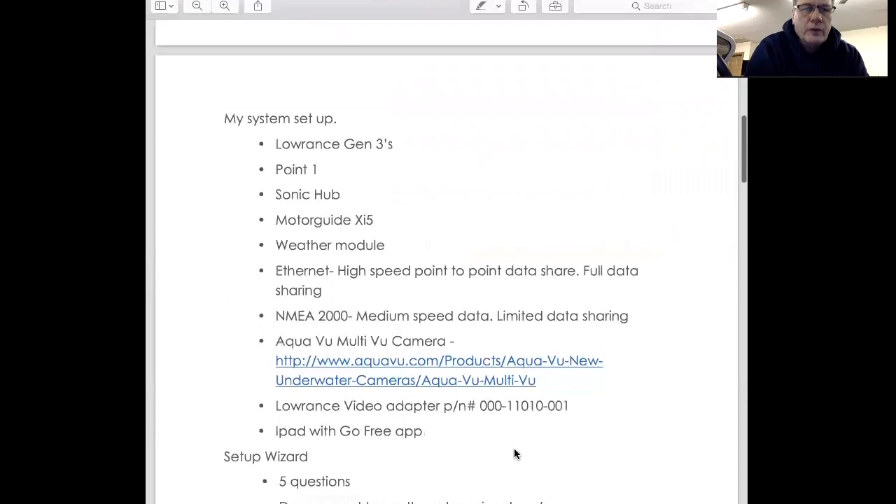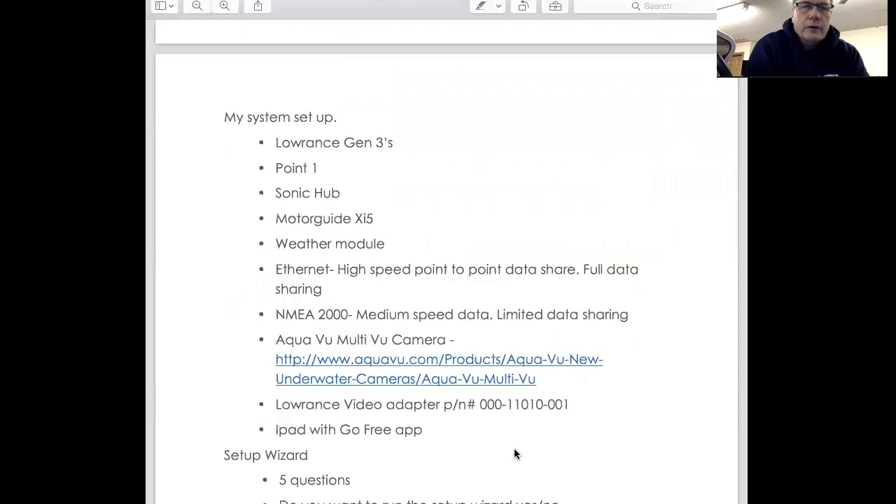My system setup consists of some Lowrance Gen 3s with Wi-Fi, a 0183 heading compass, GPS module, and Sonic Hub. I got the Motor Guide Xi5, that's linked into NMEA 2000 for motor control off my unit. I have the weather module, and a couple other things hooked up here. Everything's Etherneted together in my boat, and I'm going to go through and show you how all that works.